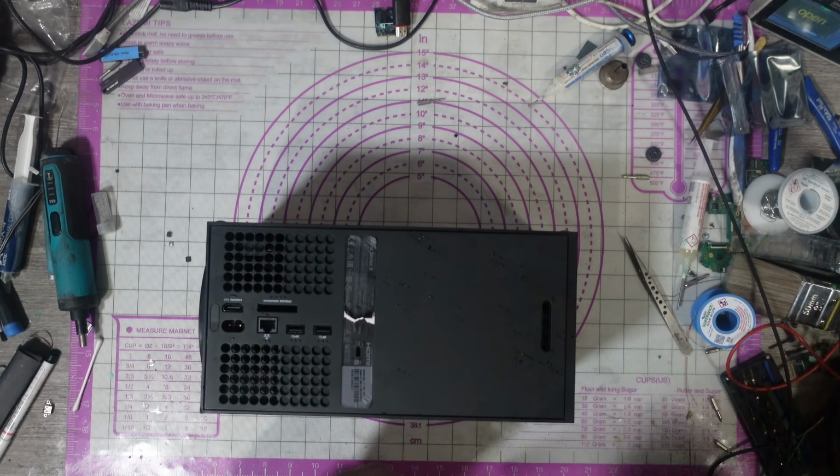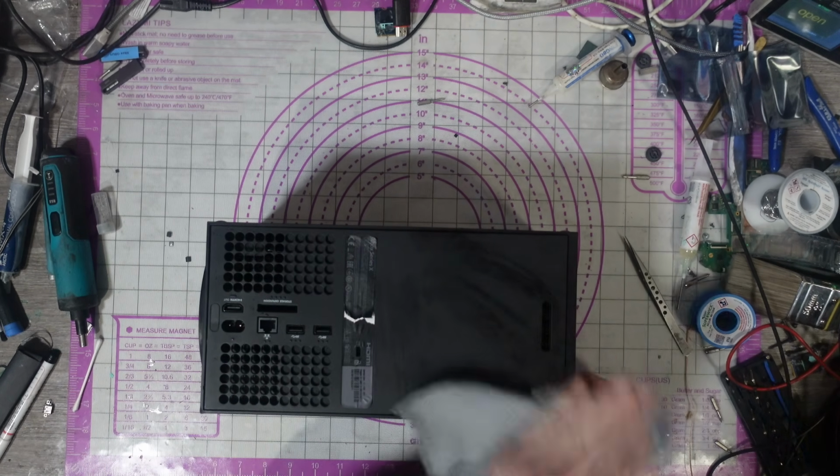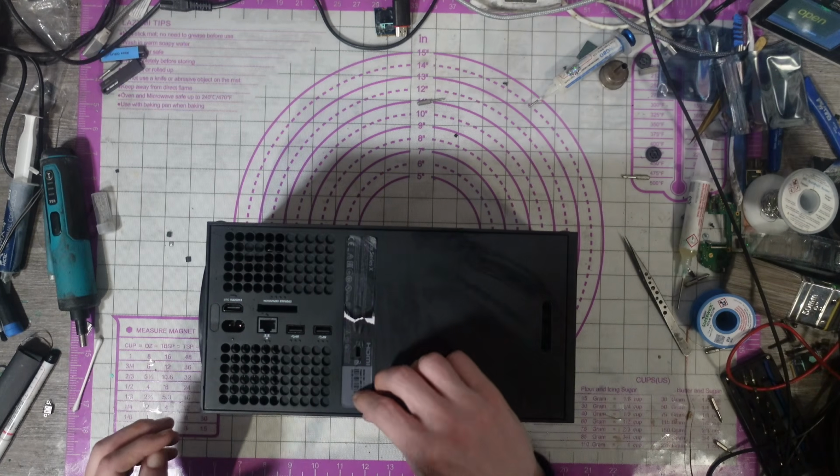So, yeah, it has started to rain a little bit. So I've got a couple of spots of rain on this, as I was bringing it in from the house to the workshop.